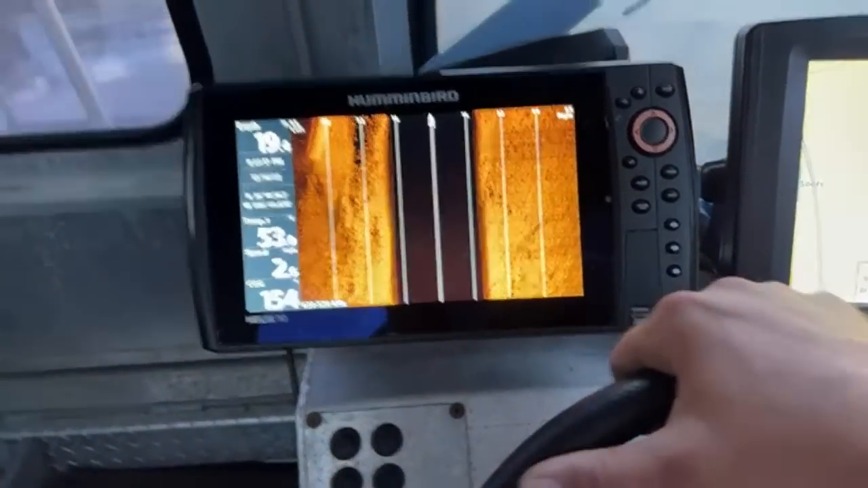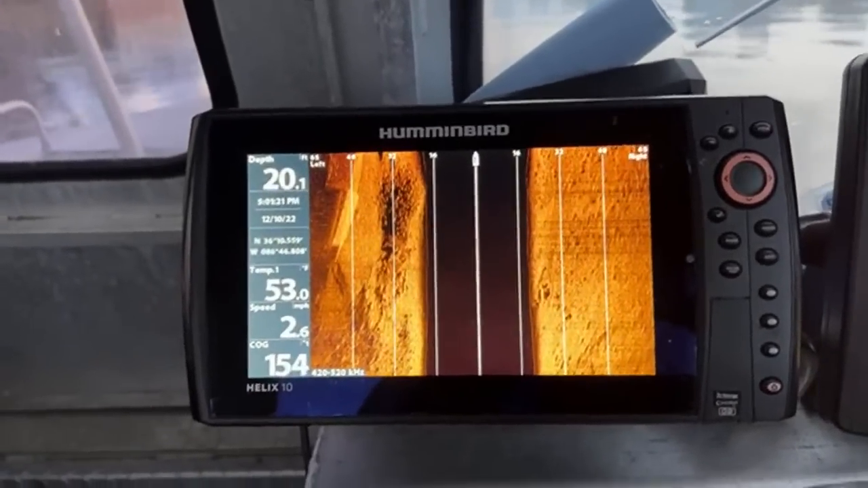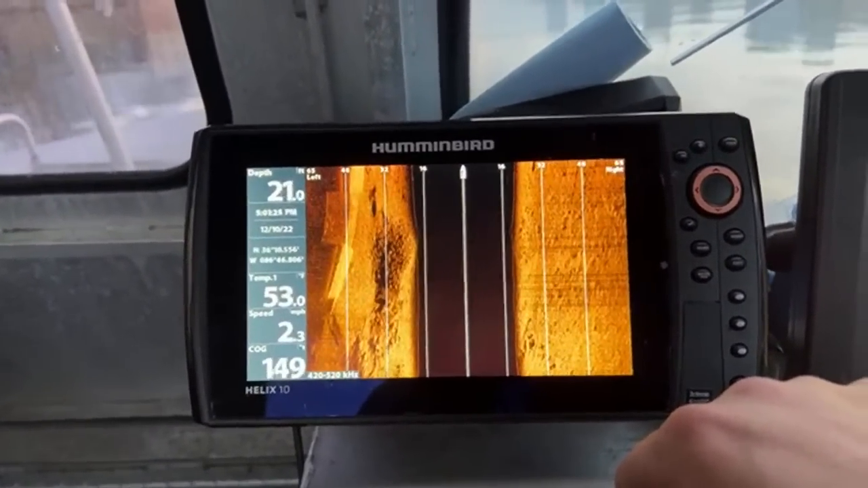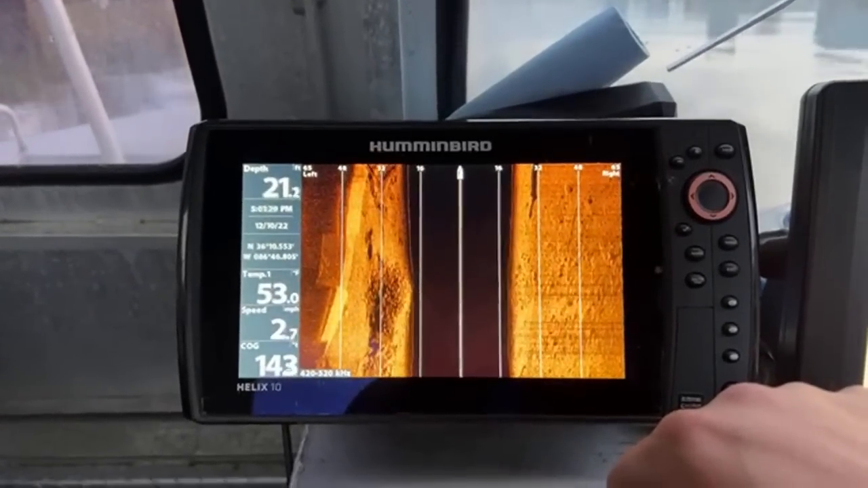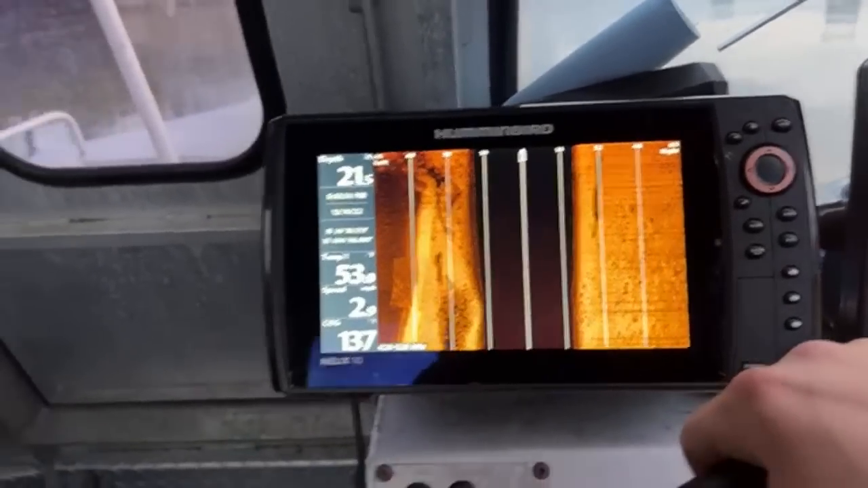I can't get behind that because I'm going to hit that barge. So we're going to scan a little bit further over, because that current's going into the barge. I don't see anything over there anyway, really.